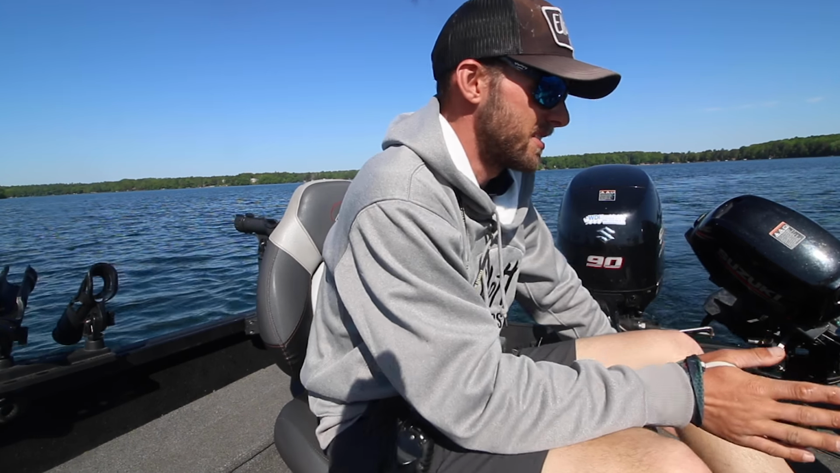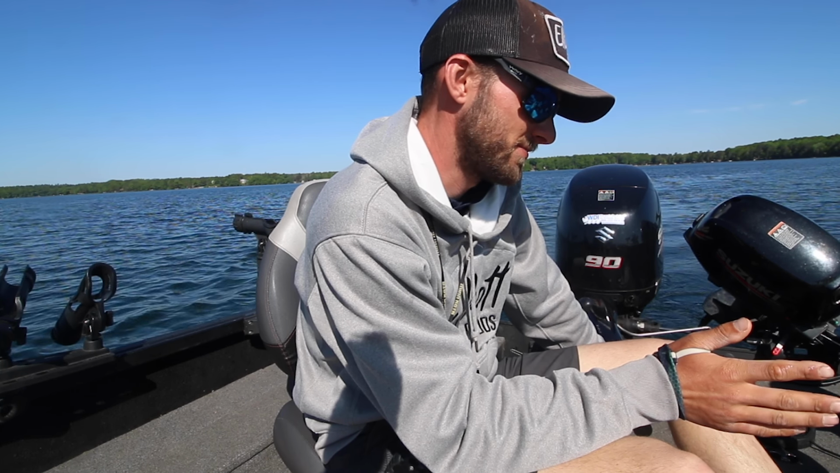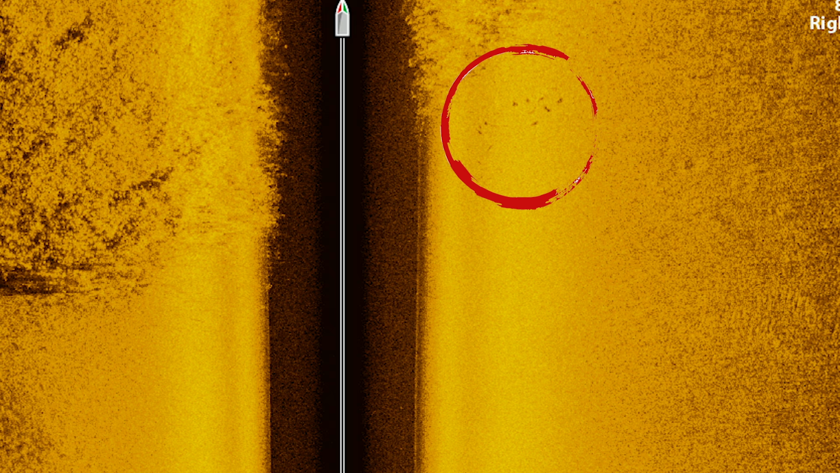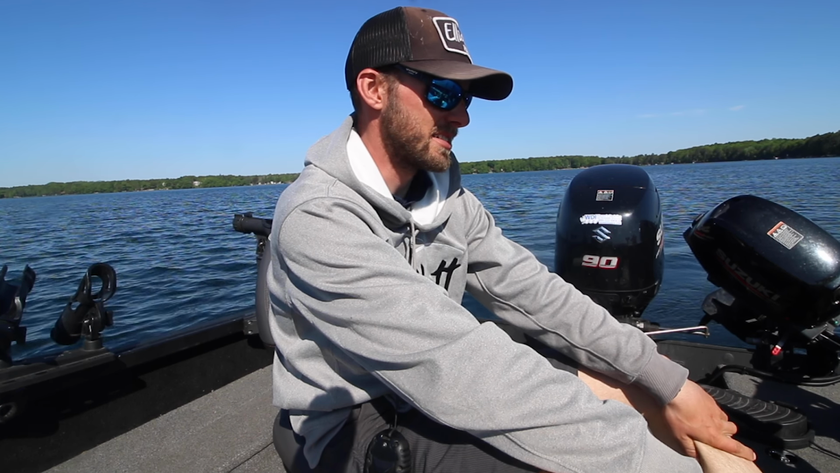All right, so I'm coming into this next weed edge here, and I'm right out on a point now. We're already seeing fish, so I'm gonna take a screenshot, all right? And you can see the fish, they're not very far off my right side. And you can see the weeds all of a sudden got really thick. And this is a lot of cabbage and milfoil kind of mixed in together.